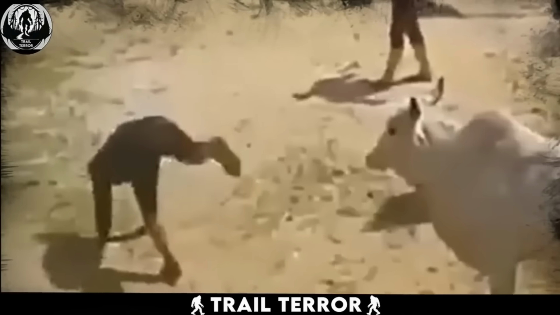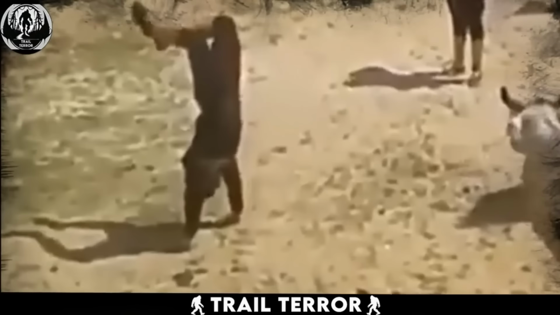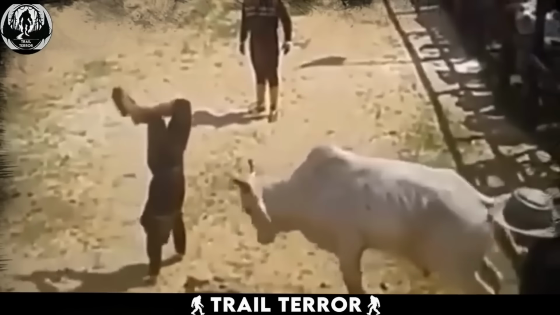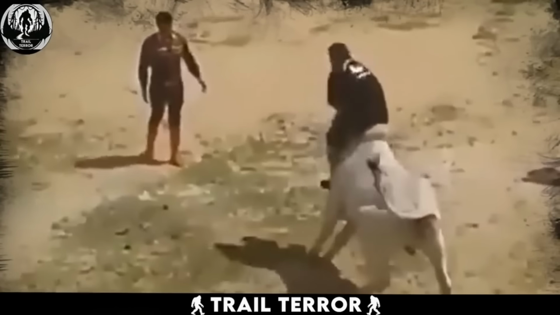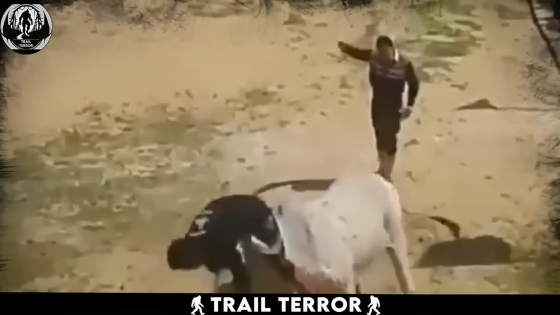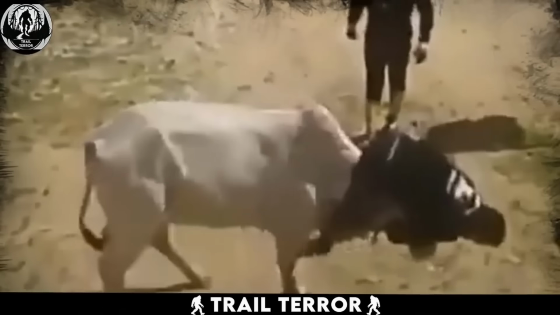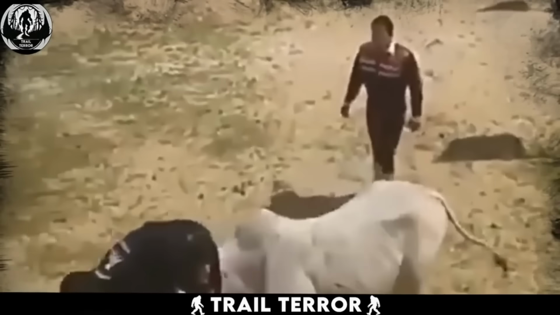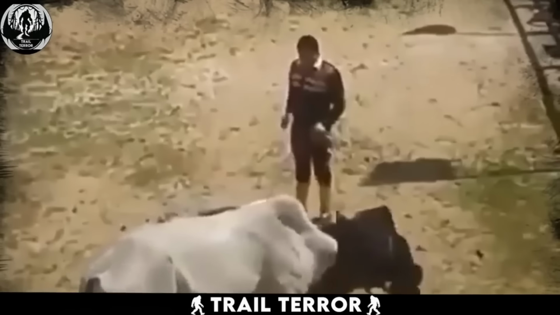But the focus is on one brave soul who stands on his hands and begins to handstand walk towards the bull. As the bull charges at him, the man executes a swift movement, grabbing onto the bull's head just as it attempts to headbutt him. The bull, seemingly taken aback by the unexpected turn of events, panics as the stuntman clings on. It's a dangerously thrilling spectacle, undoubtedly entertaining for the audience.